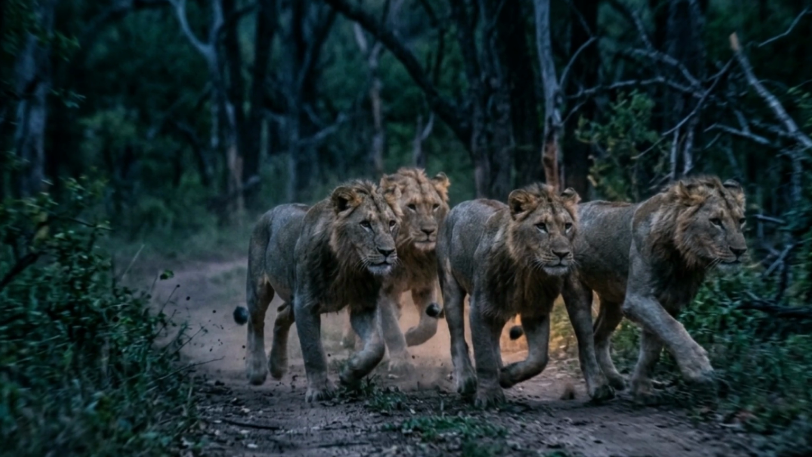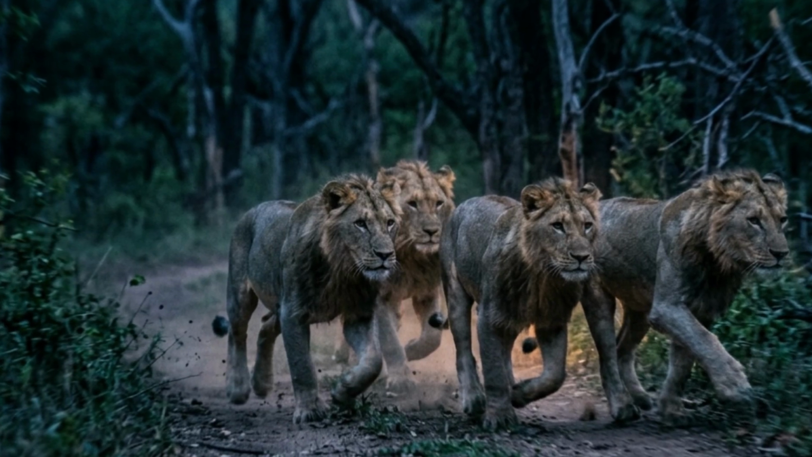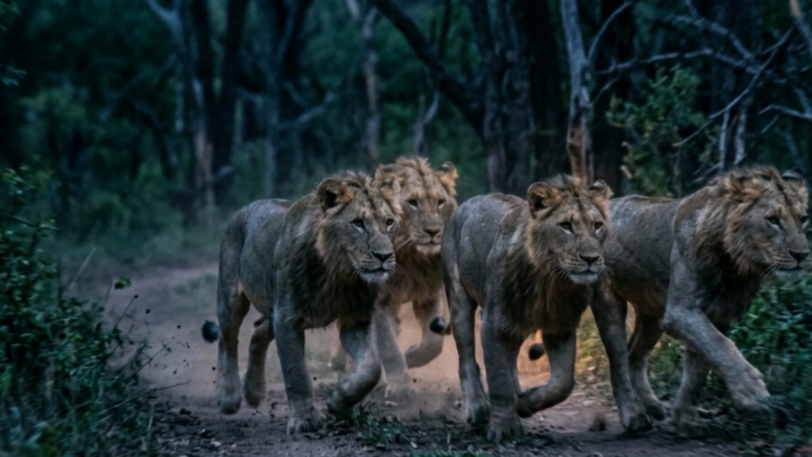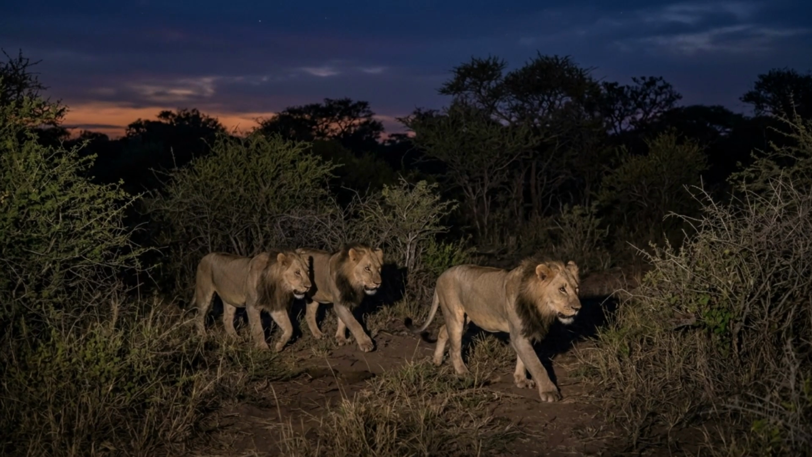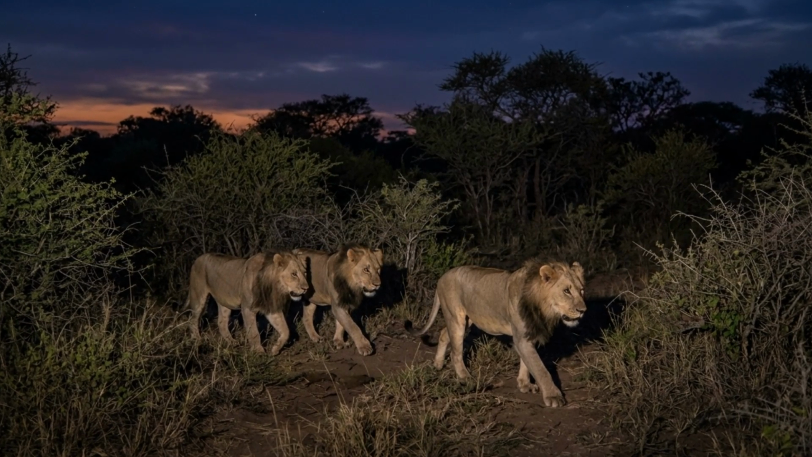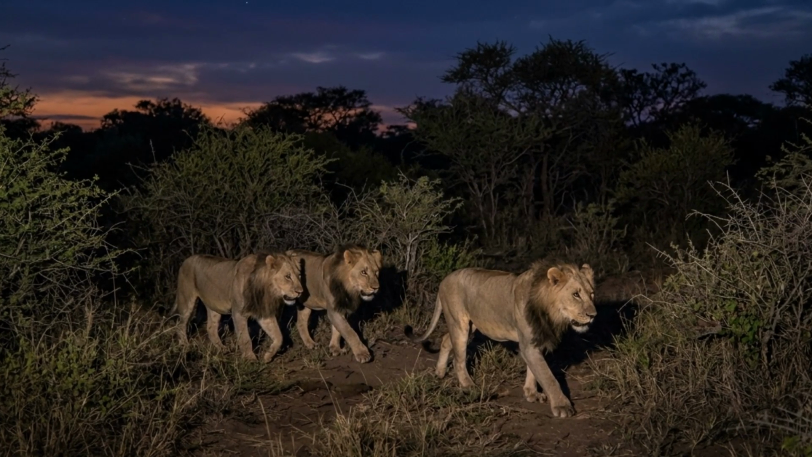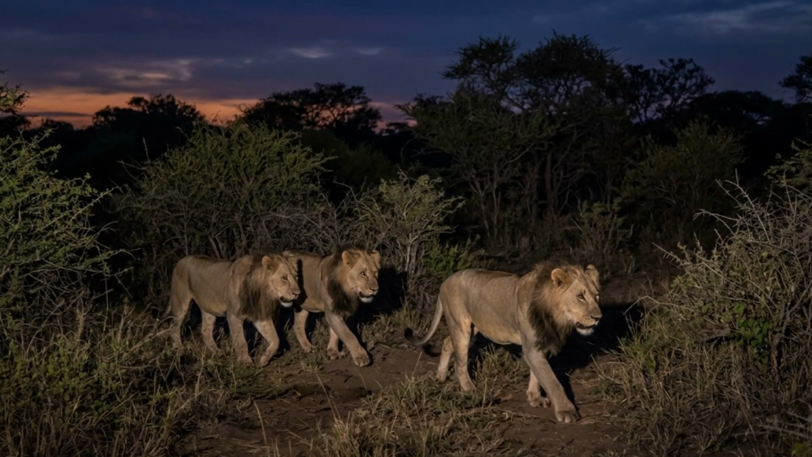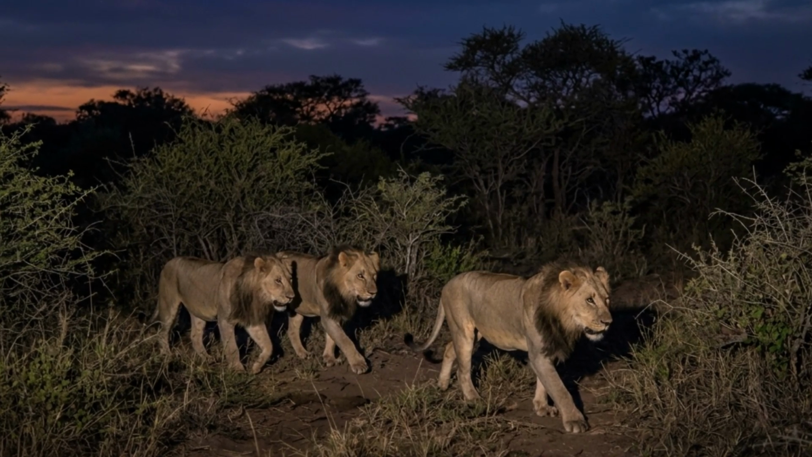Casper needed a flawless escape route and a geographical map he already implicitly understood. So he points his compass toward the most unlikely destination imaginable. He initiates a stealth march back to the exact territory where he was born. The very land that biologically evicted him years prior. This march requires months of navigating across the vastness of the Kruger ecosystem, completely undetected. Which is physically absurd when you think about it.